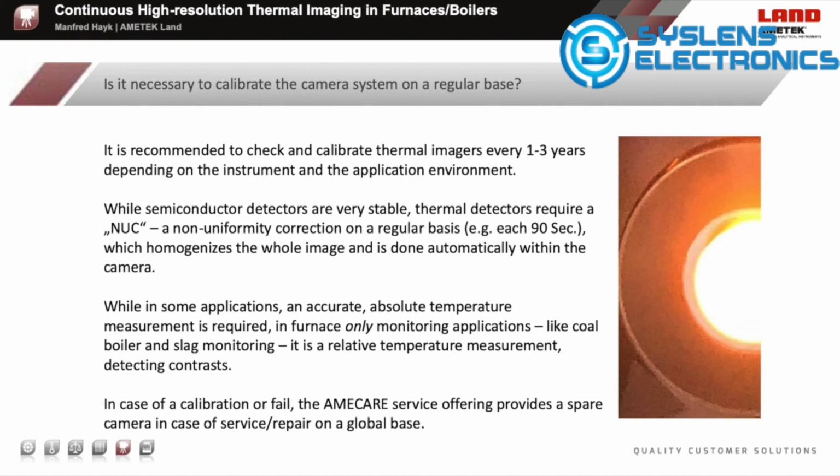While in some applications an accurate absolute temperature measurement is required, in some furnace applications, like coal boiler or slag monitoring, it is a relative temperature measurement, detecting contrasts. In case of a calibration or failure, the Armor Care service offering provides a spare camera in case of service repair on a global basis.